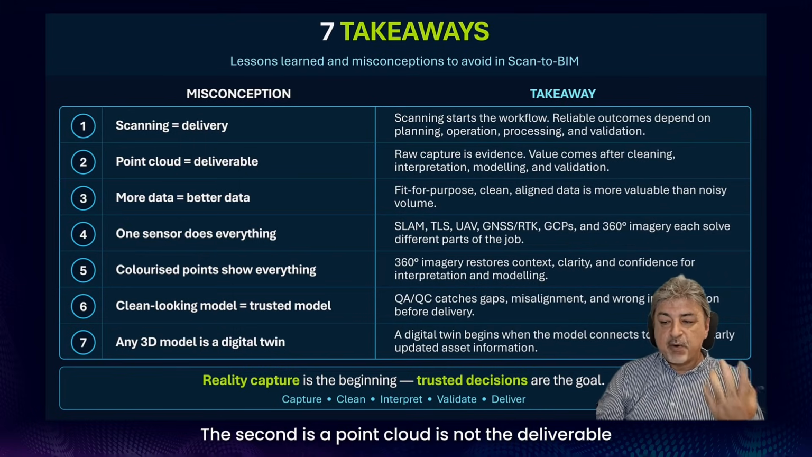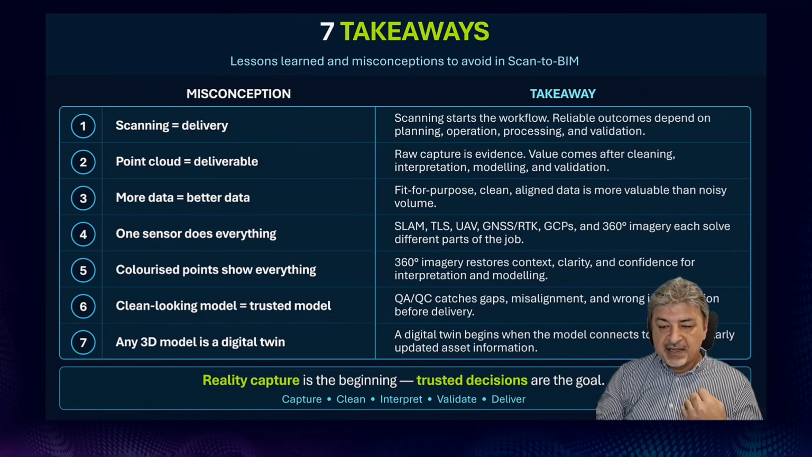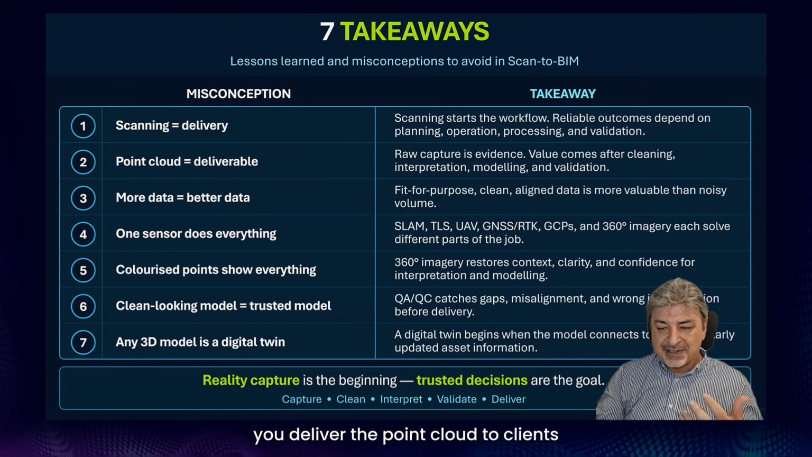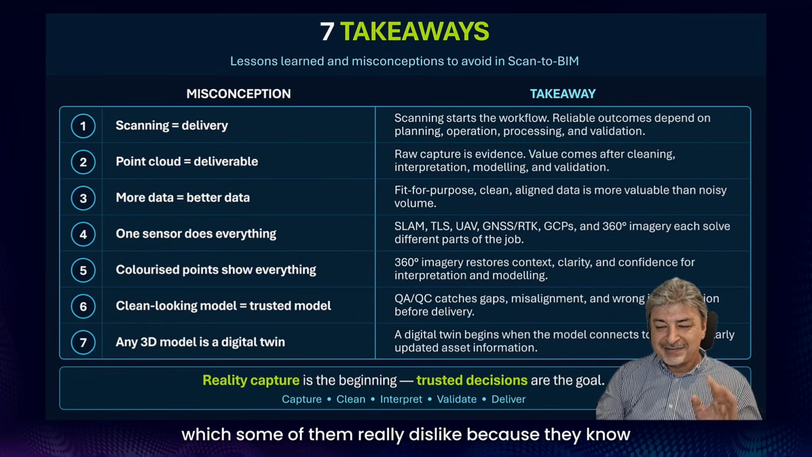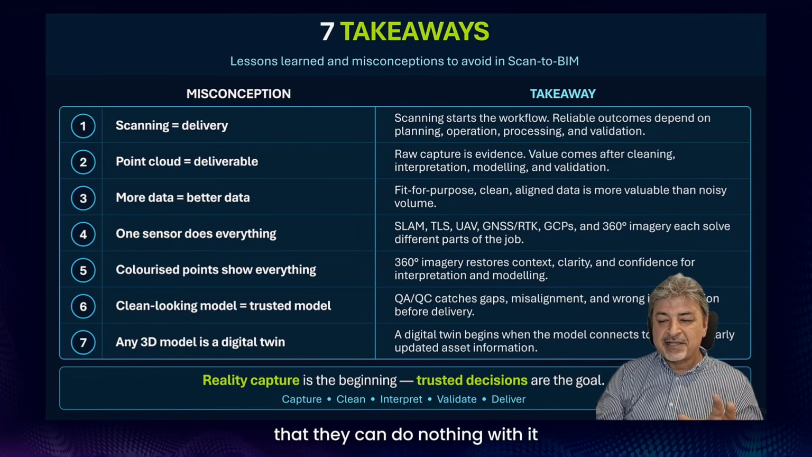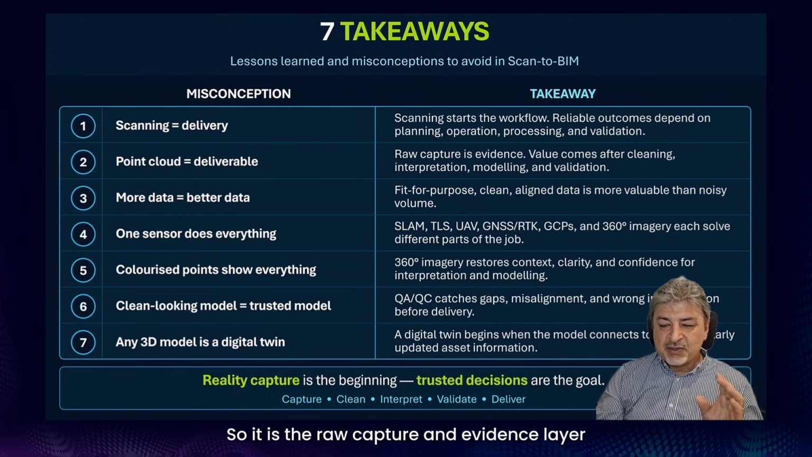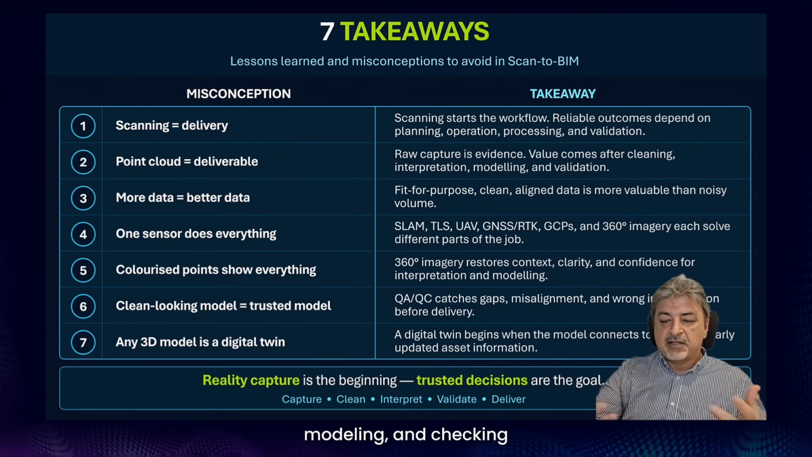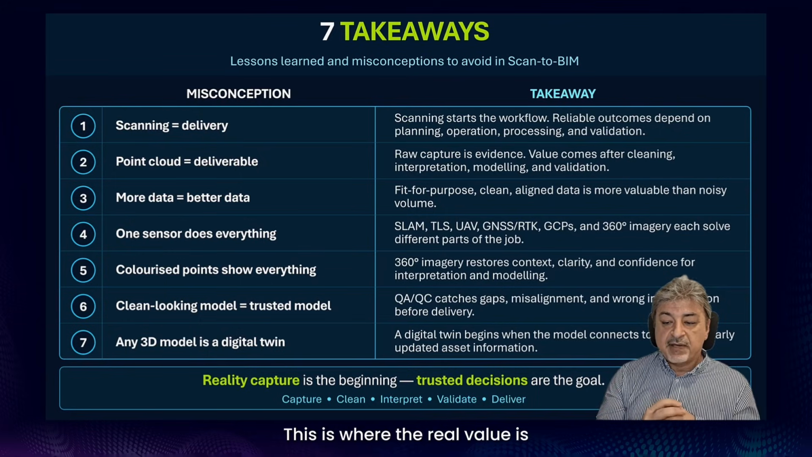The second is that the point cloud is not the deliverable. And sometimes it's really a big mistake if you deliver the point cloud to the clients, some of whom really hate this because they know that they can do nothing with it. So it is the raw capture and evidence layer. What they expect is value, which comes from the cleaning, interpretation, modeling, and checking. This is where the real value is.